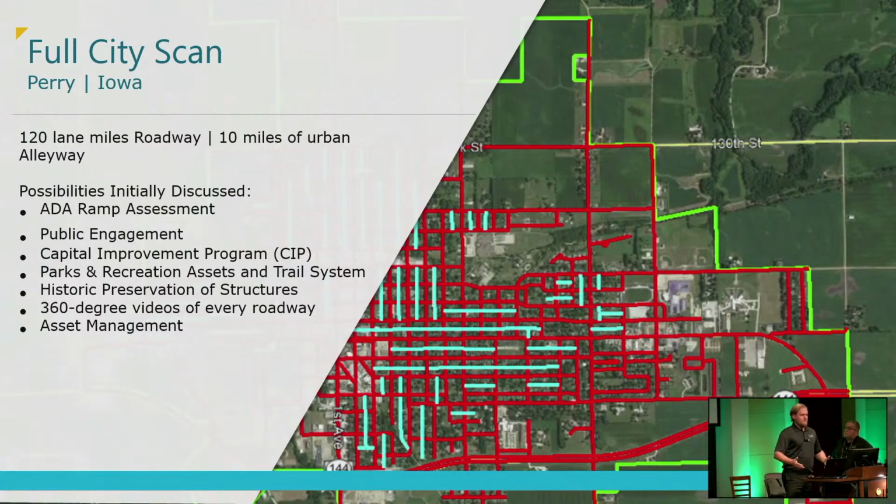And as it progressed and morphed into many more things, as you can see, the public engagement was huge. We had the newspaper calling us: how can we use this? How can we incorporate this into our capital improvement plan? The parks department was really interested from the trail aspect, like how many benches do we have out there? Instead of having somebody go out and manually collect them, what does it look like? How does it feel? That kind of thing. And that was all information that we were able to collect.